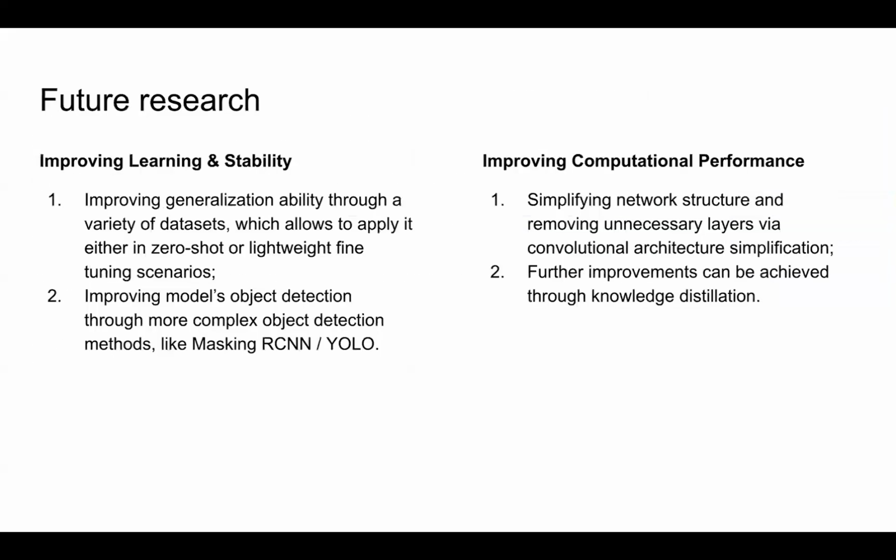Future research focuses around two factors: improving learning and stability and improving computational performance. Improving generalization ability through a variety of data sets, which allows to apply it either in zero-shot or lightweight fine-tuning scenarios, is important for the method being applied in practice, and improving model's object detection through more complex object detection methods like Mask RCNN, or YOLO could improve precision that we struggled with.